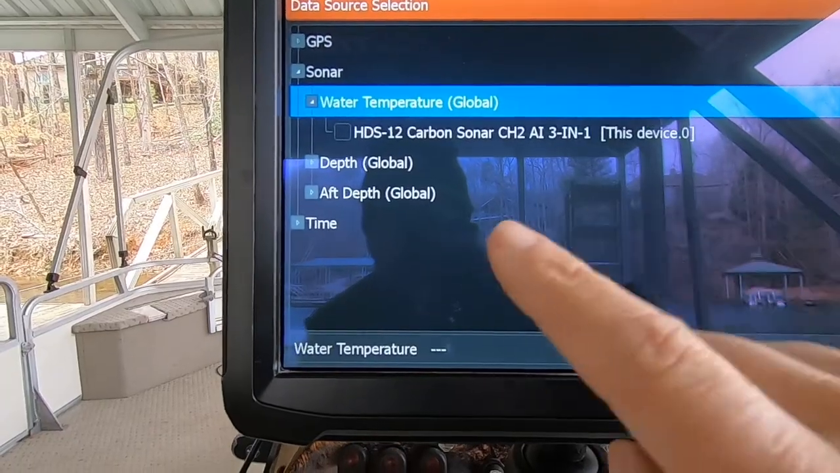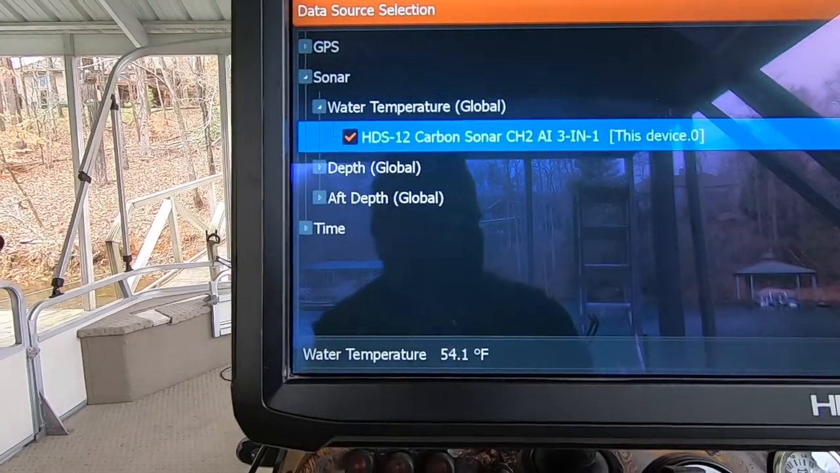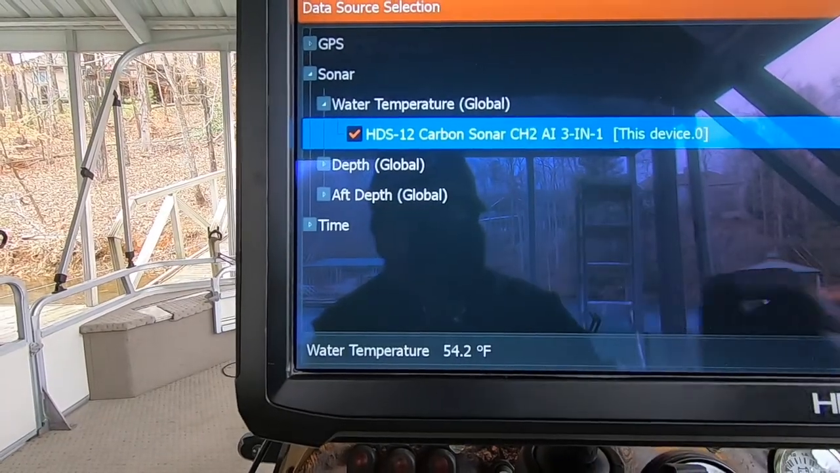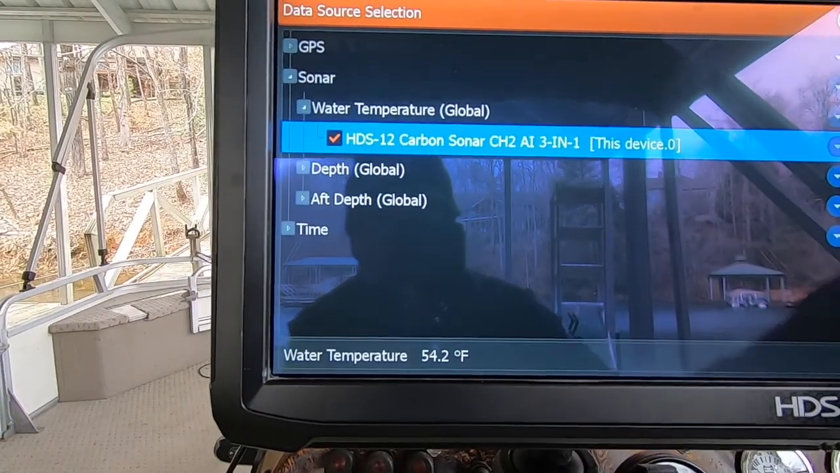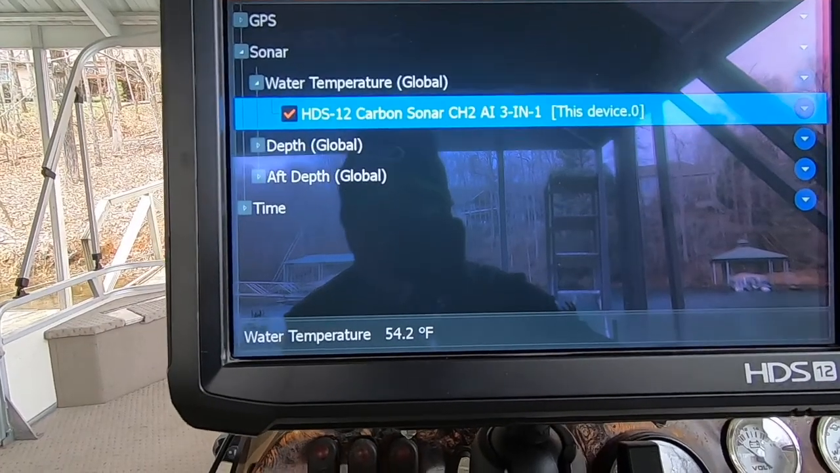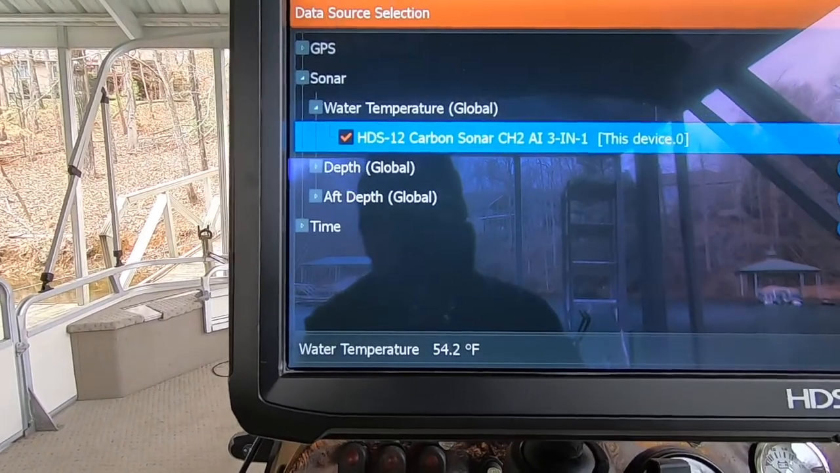When we do that, it'll bring up this device. Make sure that that's checked. Make sure that, in my case, this is my HDS Carbon 12. If I'm networking, meaning that I've got an Ethernet cable plugged into my HDS 7 live unit, and I'm clicked on that, it's not going to show up a water temperature.